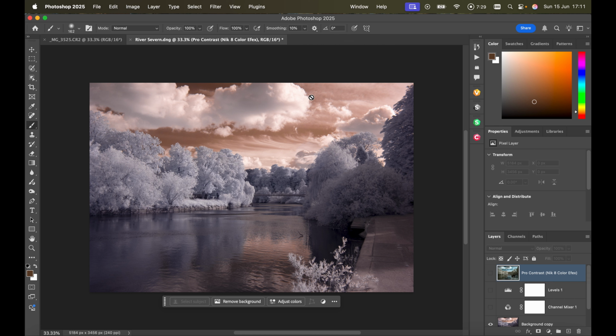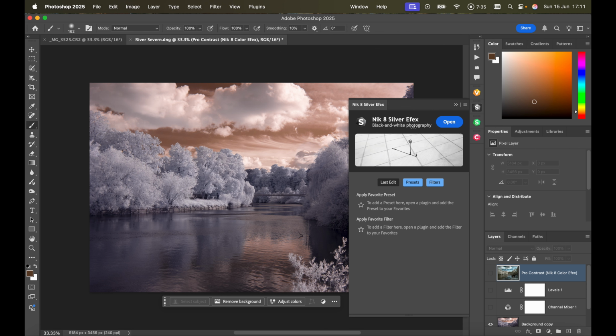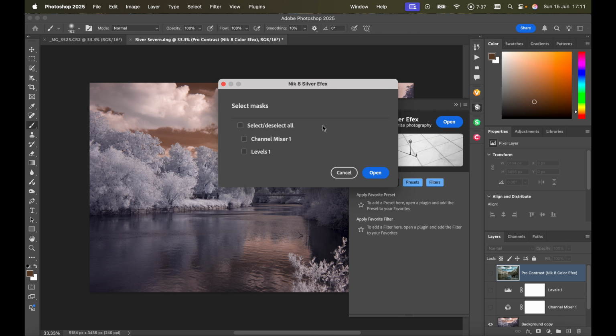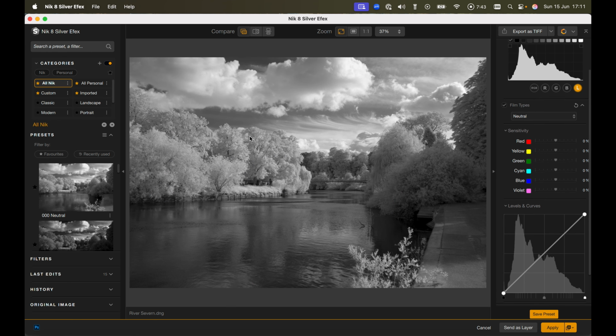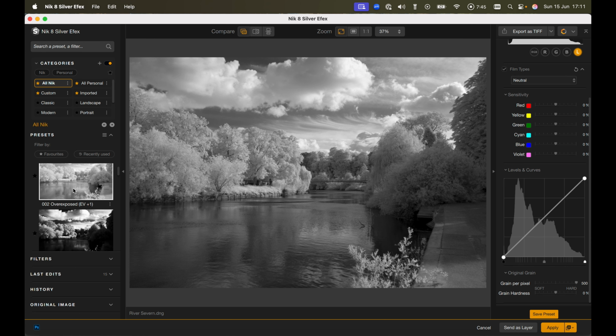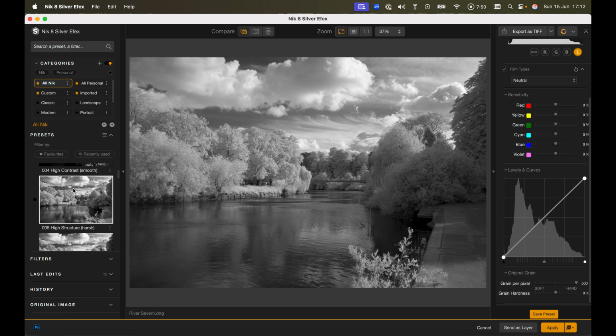But let's just use Silver Efex. So go plugins, Nik Collection, Silver Efex, open, again select all the masks, send that back. Here it is in Silver Efex, and we can choose either a preset or we can work on it ourselves.